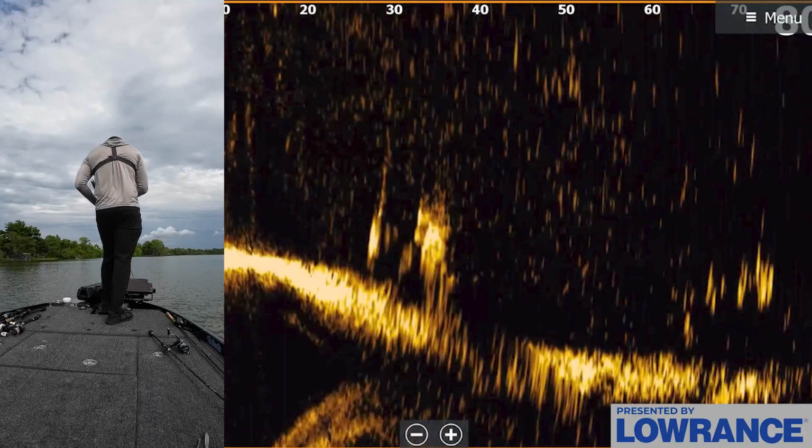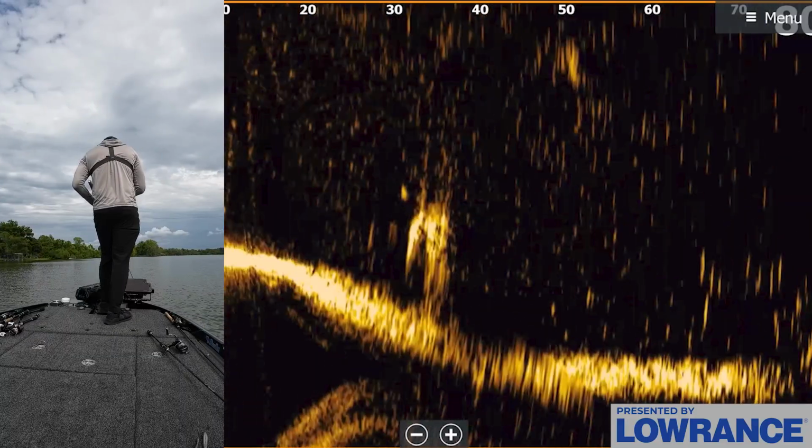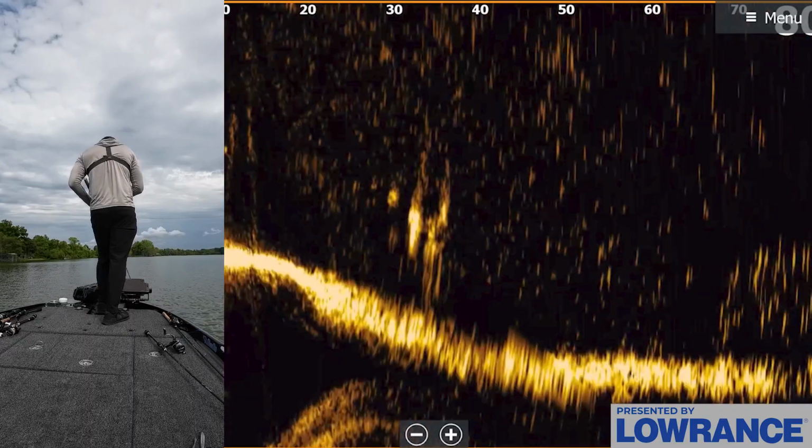There's a bunch of them right there. Come on, fish, one of you come eat it. I might have spooked them by losing that one fish. I'm sure I spooked them. But, oh, one's on it right there. Come on. Come on.